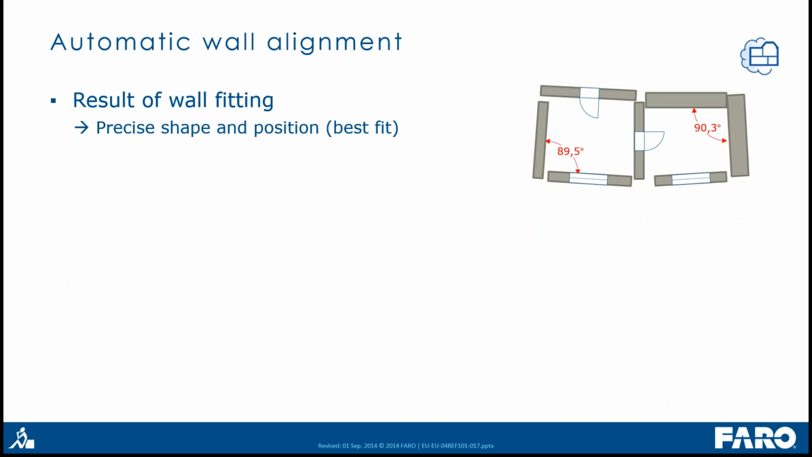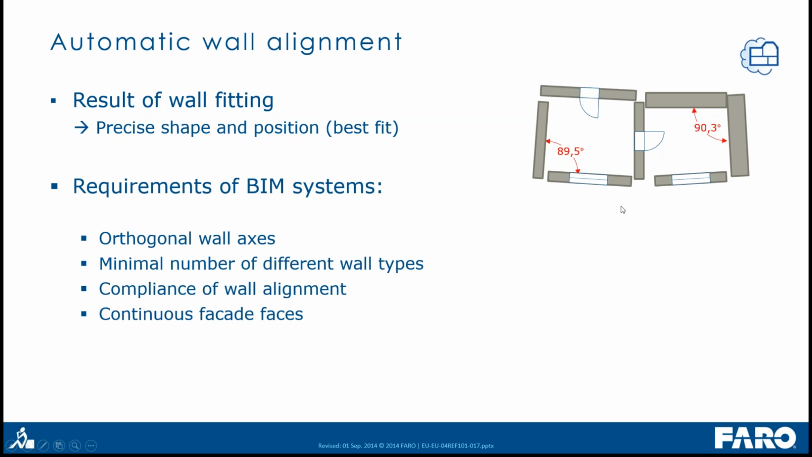If you have created some of the walls for a whole floor plan or the whole building or several stories, then you will get something like this here in the sketch. So you have a precise shape and a precise position of each wall. This is the best fit position there. And so you won't get 90-degree angles, you won't get continuous wall faces here, and you won't get connected walls. But for a good BIM model, you need such things.